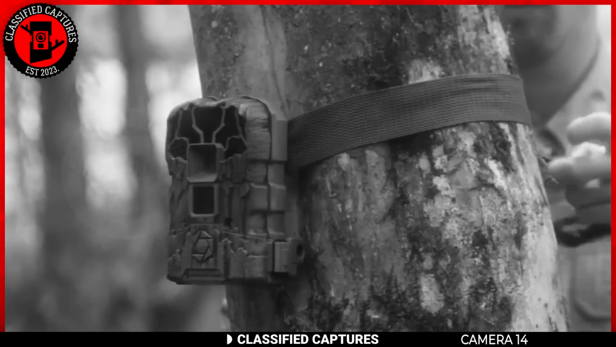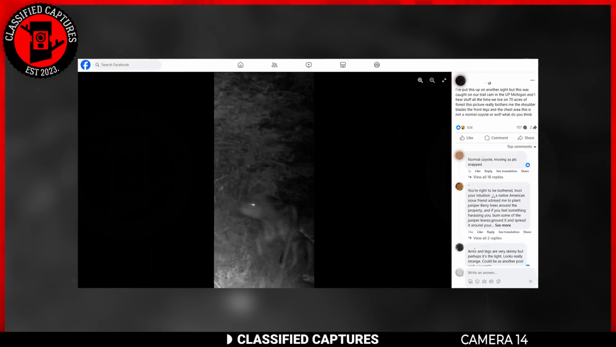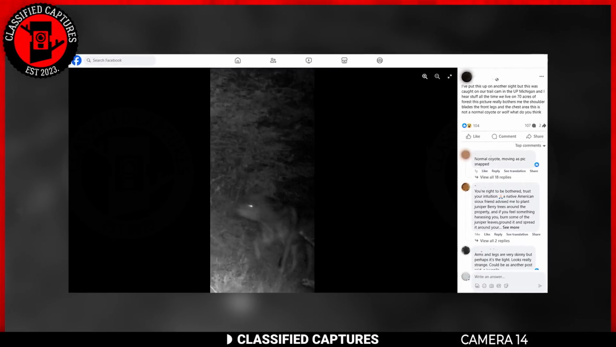A trail camera set in the forest at UP, Michigan, captured a strange creature that has left quite a debate on Facebook. In the image, we can see a creature, but the creature looks hazy, indicating that the creature was moving when the photo was taken. But the creature itself, oh boy, it's not your everyday forest dweller.